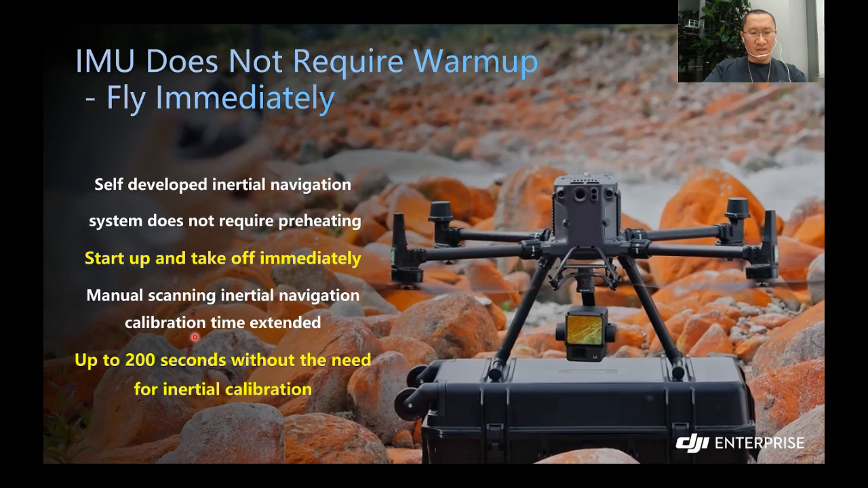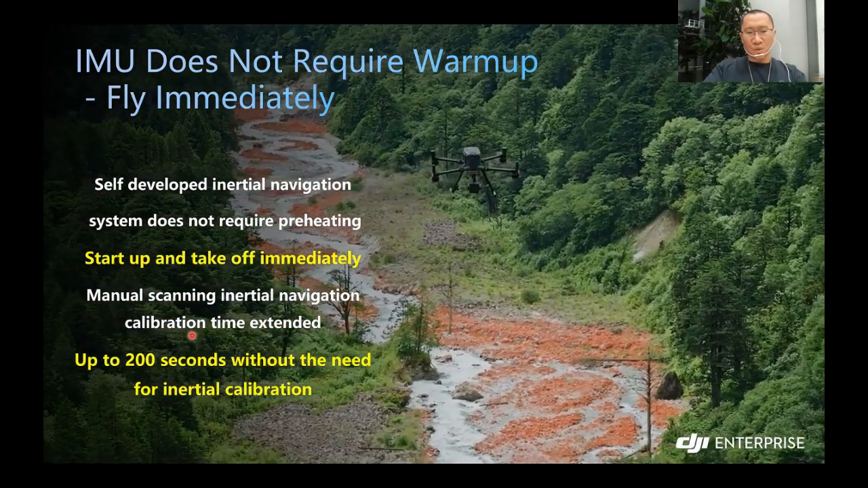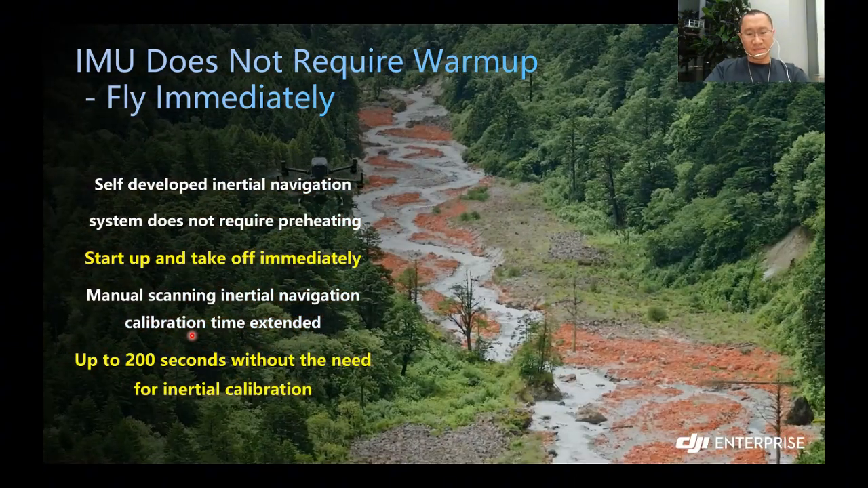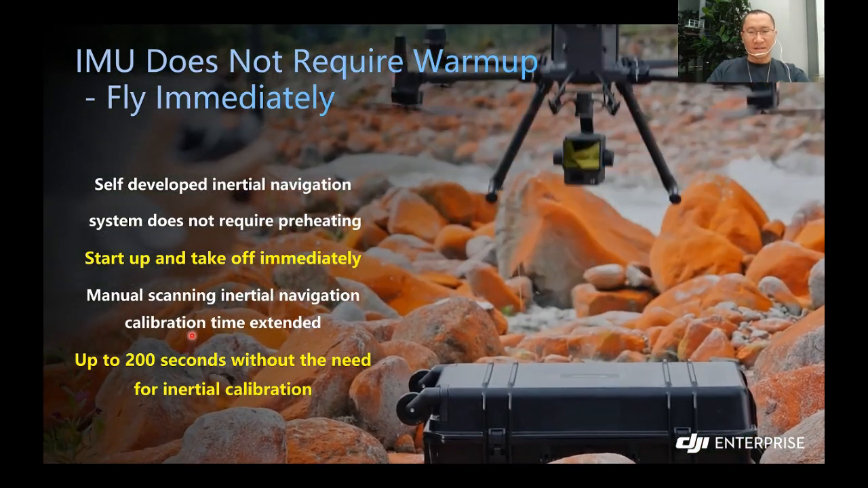And not to mention, the calibration time has also been extended. Now it goes to 200 seconds without the need for inertial calibration, which will again extend the efficiency.